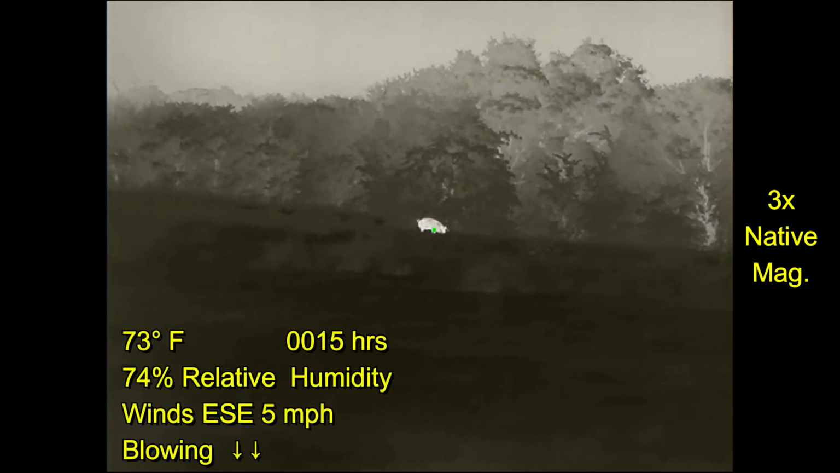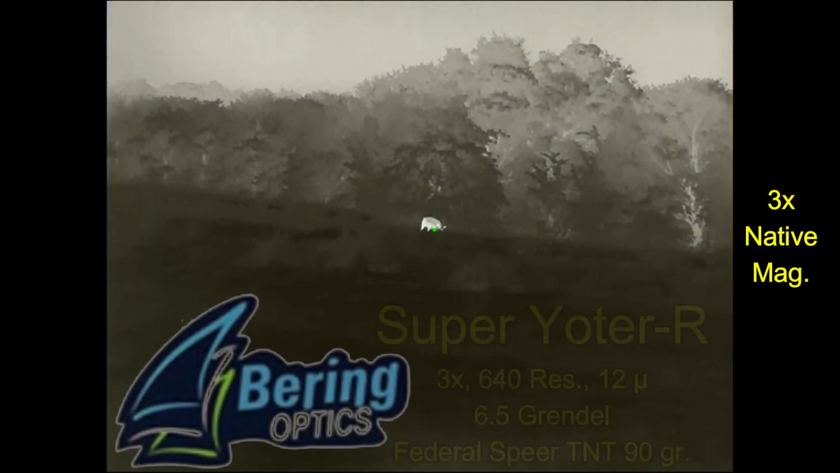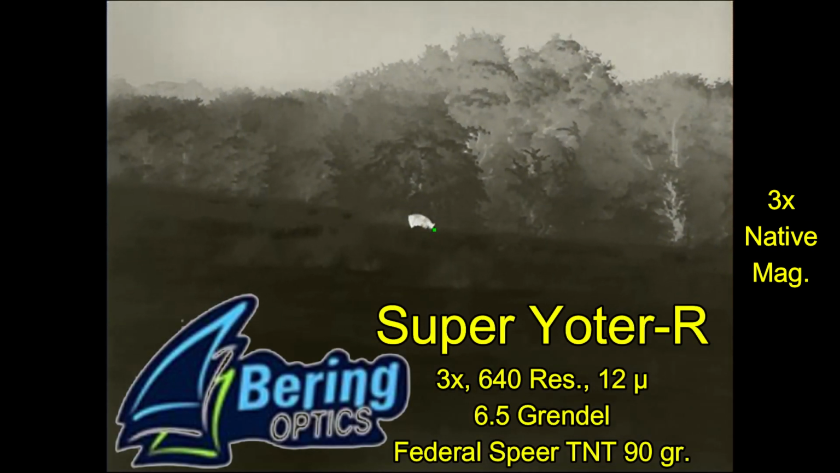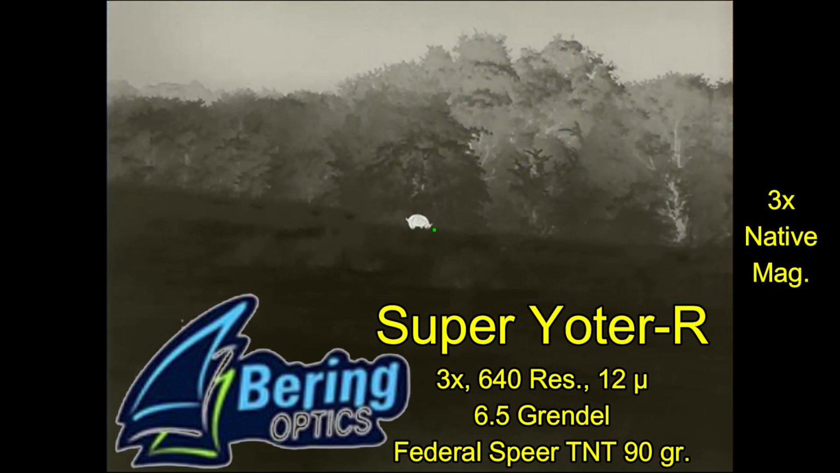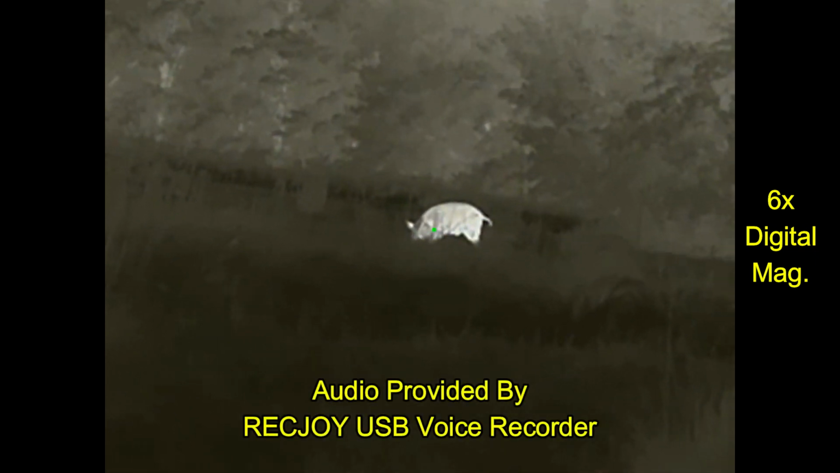Well, sure enough, it turns out to be a hog. I'm in a great spot right here. The wind is blowing right towards me. I just need to get a little bit closer. And I'm going to shoot it with my 6.5 Grendel, on which I have mounted a Bering Optics Super Yoter-R thermal weapon sight that has worked really well for me. Alright, looks like a nice big boar.